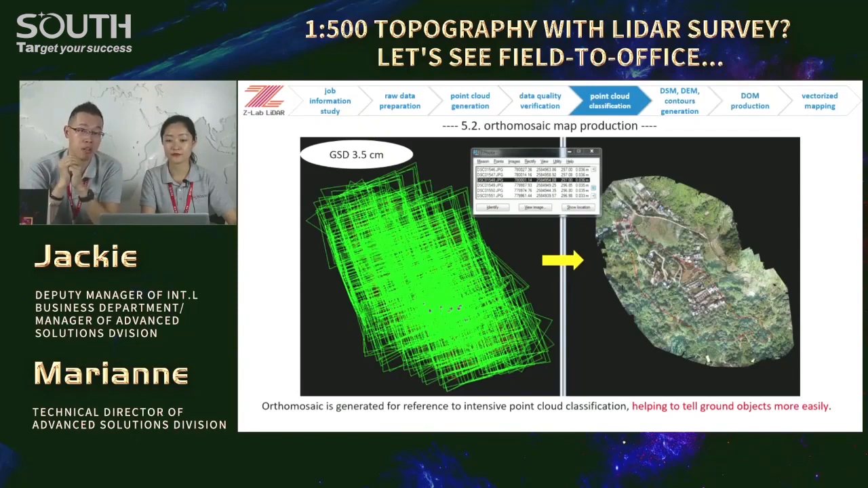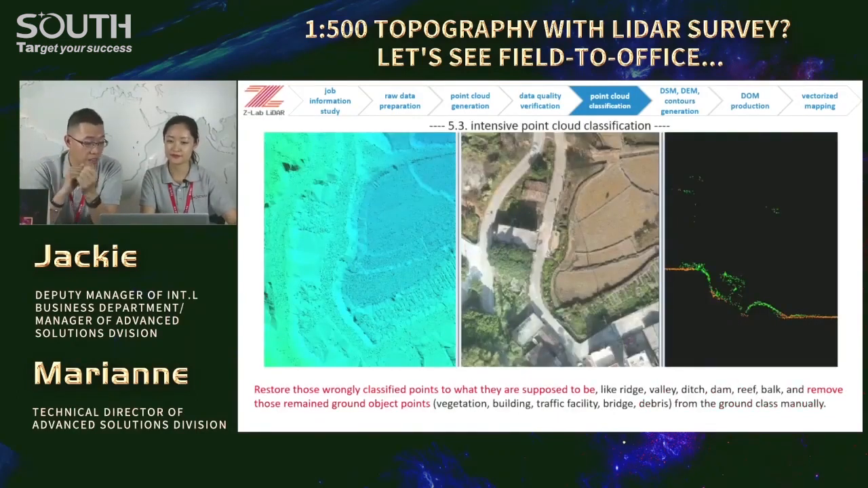Good. Next, we will come to the intensive point cloud classification. The algorithm computation could not tell the points correctly, so we need to do something manually, by manual effort, right? That's to restore those wrongly classified points back to what they are supposed to be and remove all those remaining ground object points from the ground class, right? Something like plus or minus. I heard before it's a bit labor intensive. How could we do it faster then?